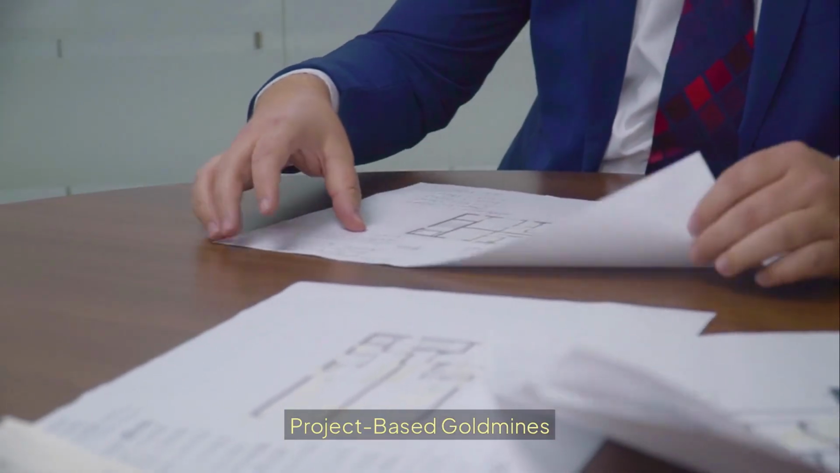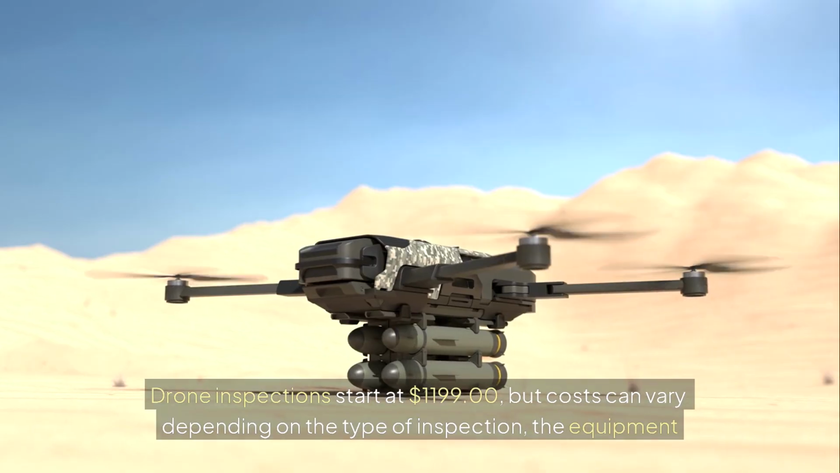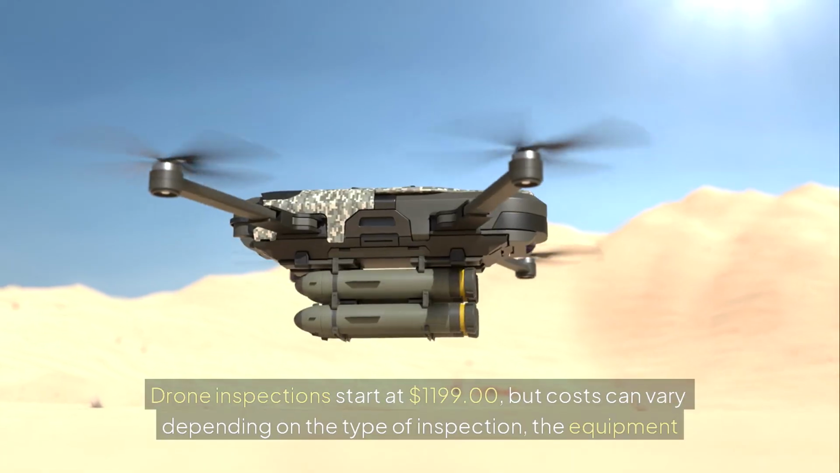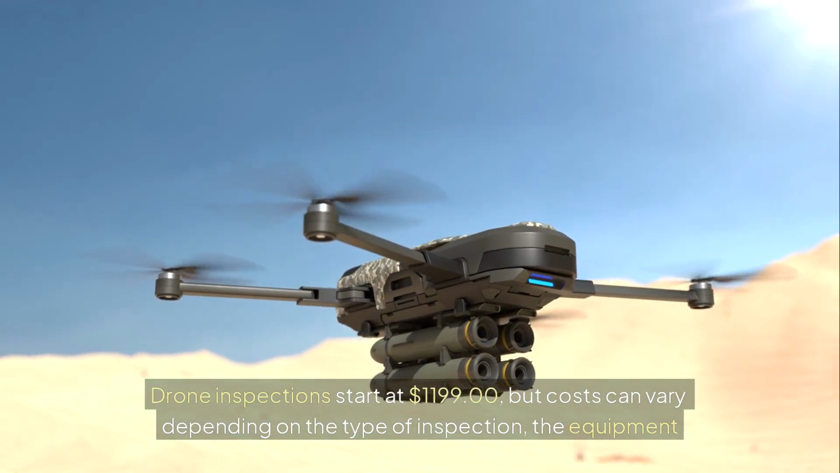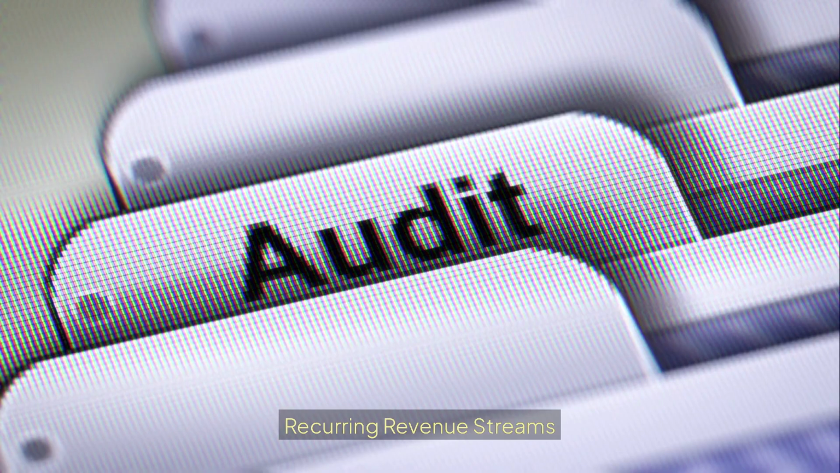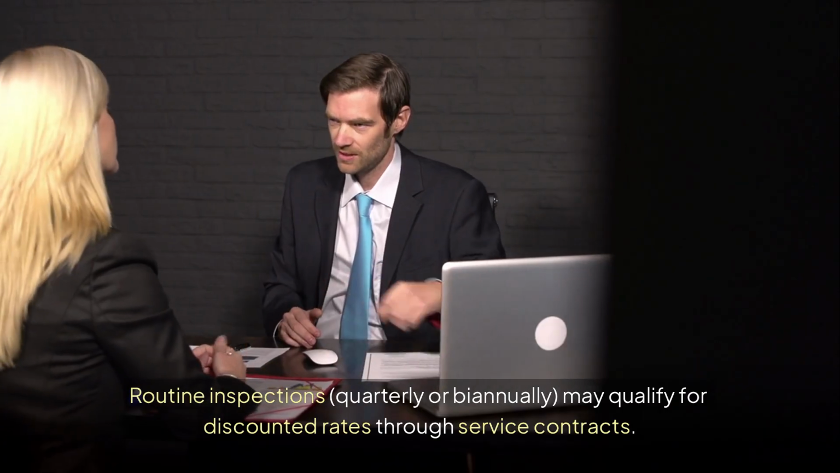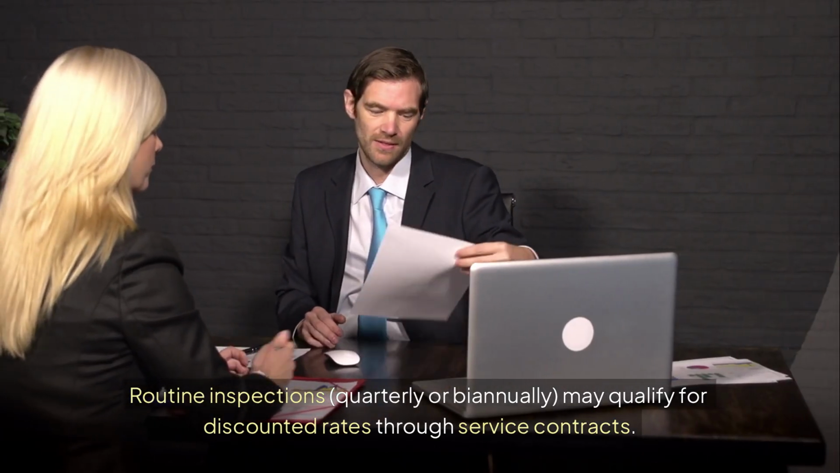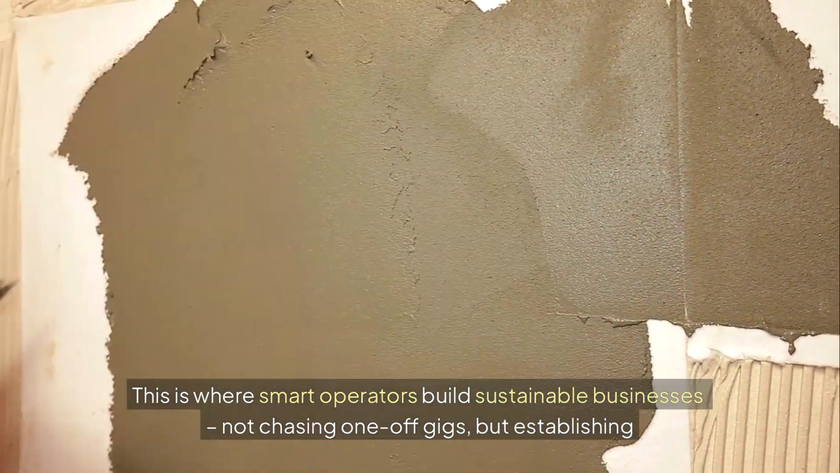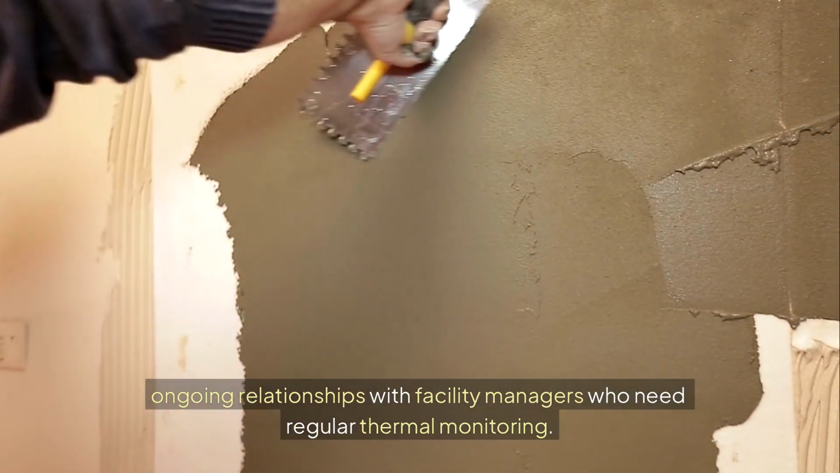Project-based gold mines. Industrial inspections command serious money. Drone inspections start at $1,199, but costs can vary depending on the type of inspection, the equipment deployed, and the complexity. Recurring revenue streams: routine inspections, quarterly or biannually, may qualify for discounted rates through service contracts. This is where smart operators build sustainable businesses, not chasing one-off gigs, but establishing ongoing relationships with facility managers who